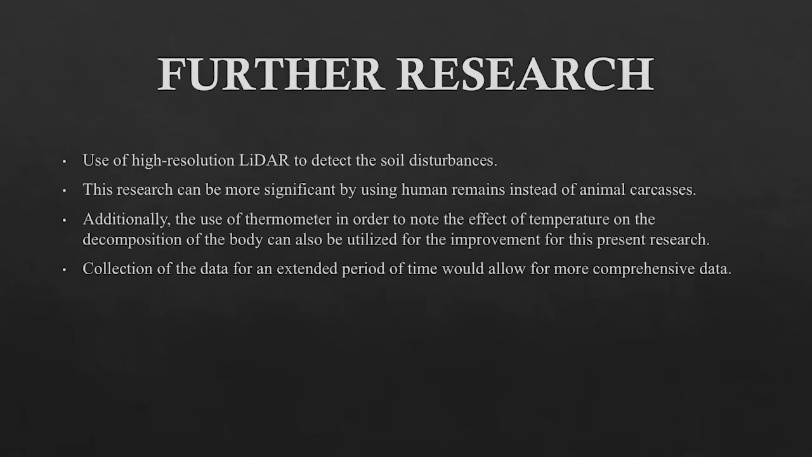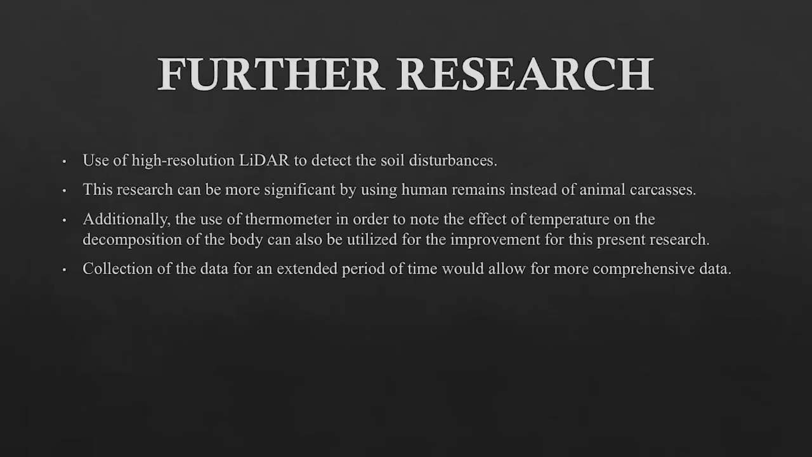For further research on this present research, what I wanted was the use of high resolution LiDAR. Just as I told you, the higher the resolution of the LiDAR is, the more points you're getting, which means the more data you're collecting. That makes it easier for us to distinguish the soil disturbances. Also, this research can be more significant by using human remains instead of animal carcasses. Additionally, the collection of data for an extended period of time. Since we were time crunched, I wanted to know what kind of results we could get if this research project can extend for more time.